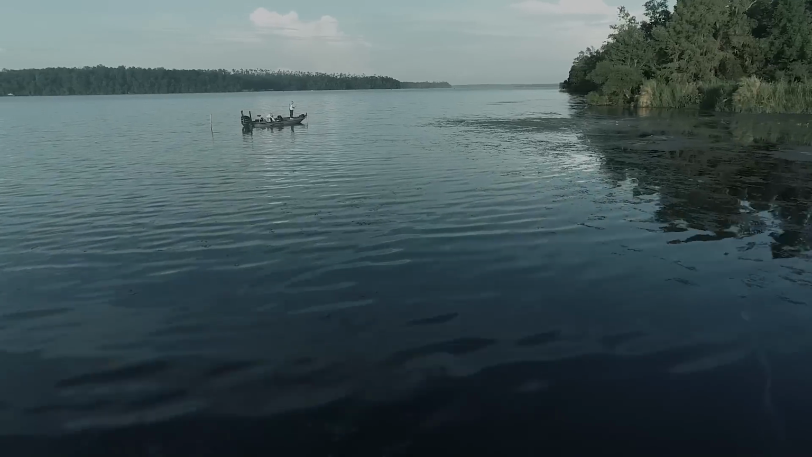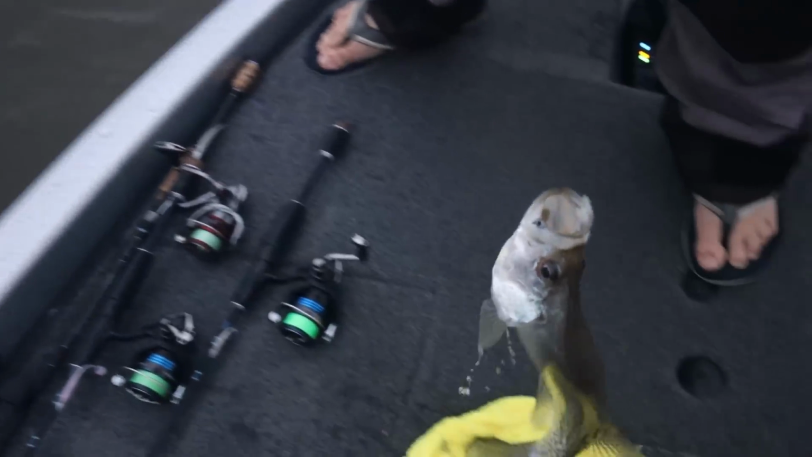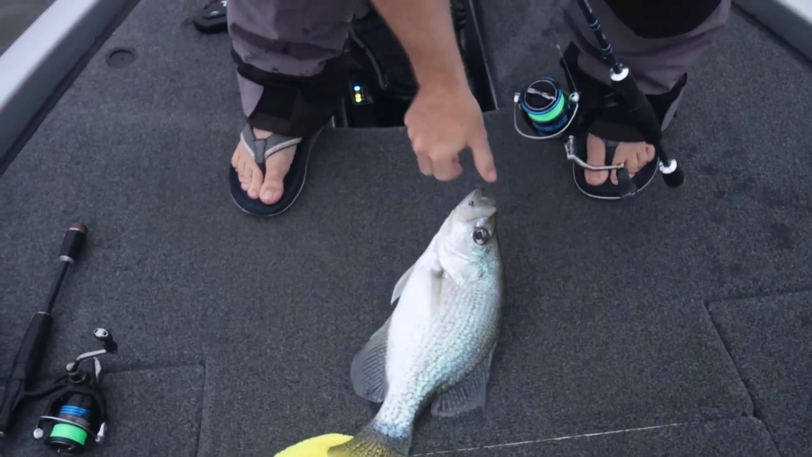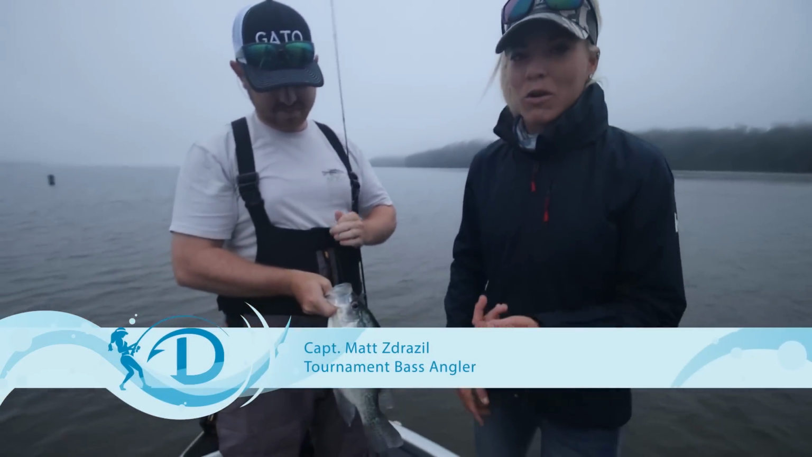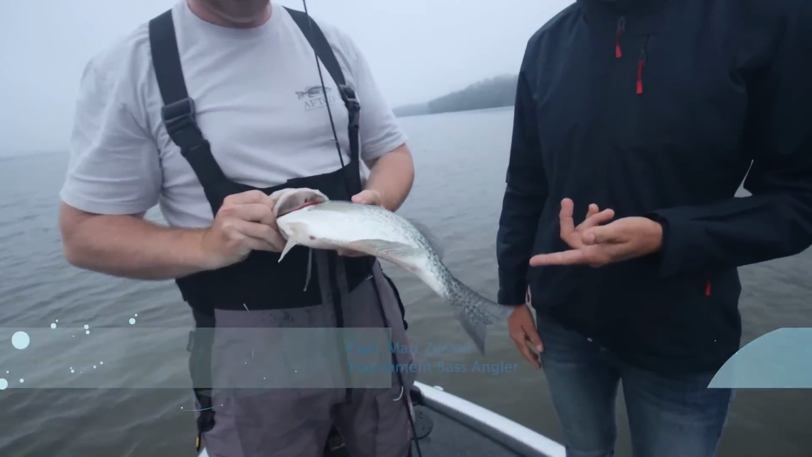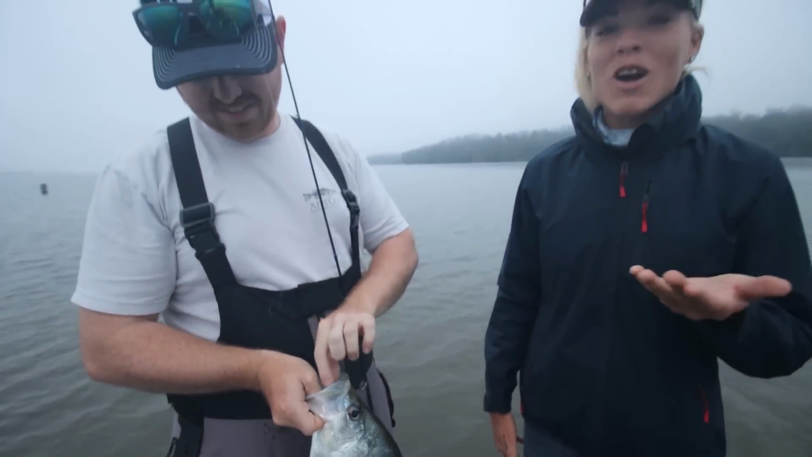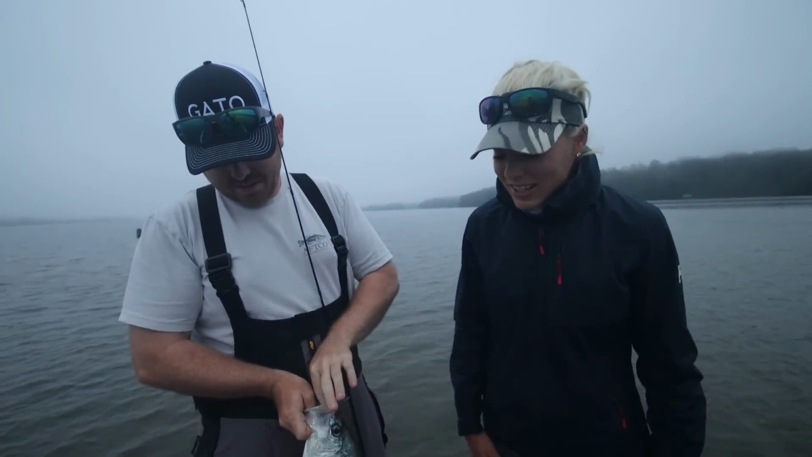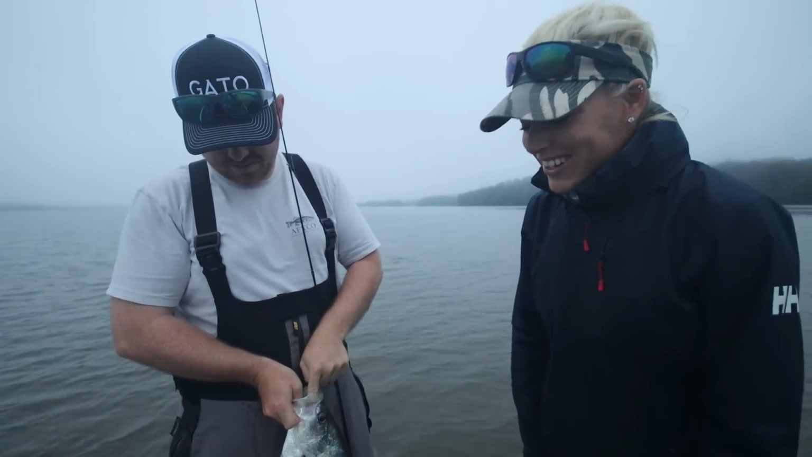Dude, what? Get the net. Oh my God. That's incredible, dude. That's what we're after. He's just showing us what we're doing today, throwing a jig down, showing me how it works on the screen, what we're looking for. Look at this freaking pig of a crappie. That's the biggest crappie I have personally ever seen. That thing's a monster. So that's the goal anyway. He's on these fish.